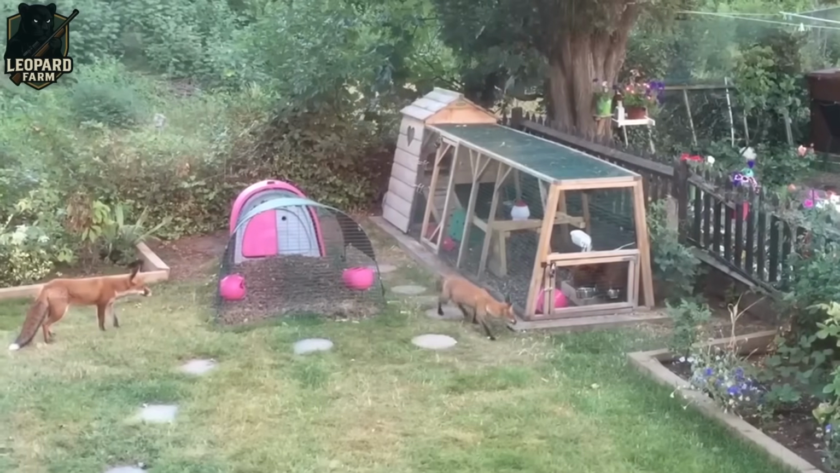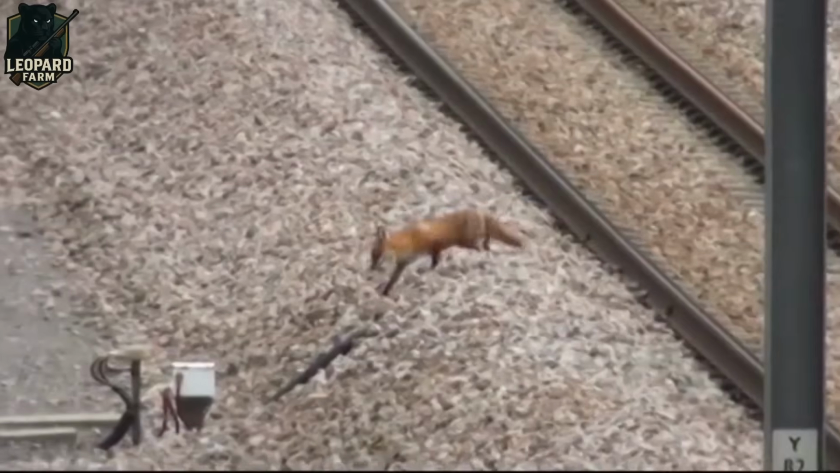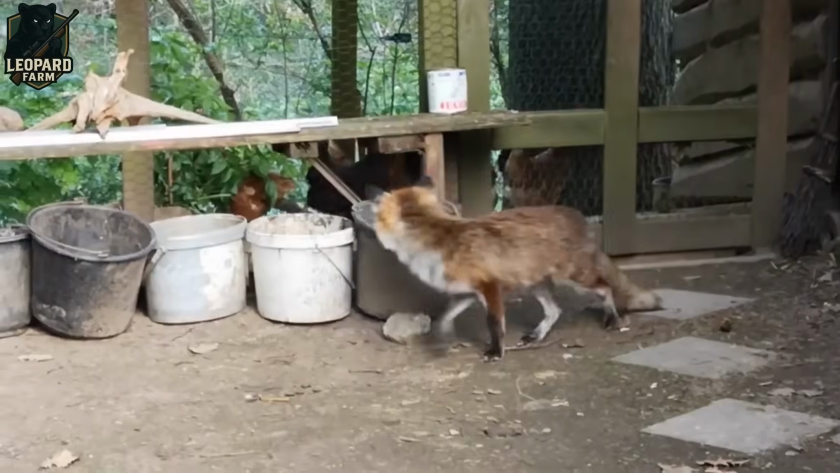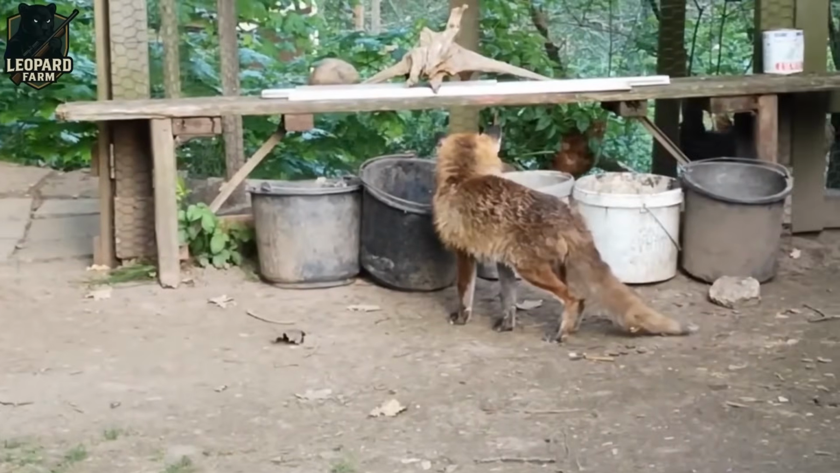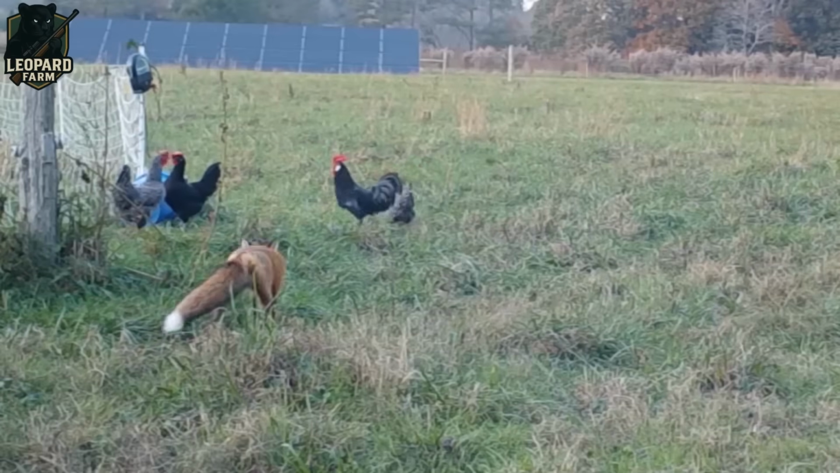The stakes couldn't be higher. Fox attacks are costing U.S. poultry farmers a jaw-dropping $15 million every year, with some losing 2,500 to 3,000 birds annually. These cunning, nighttime raiders sneak into barns, leaving a trail of destruction before anyone can react.